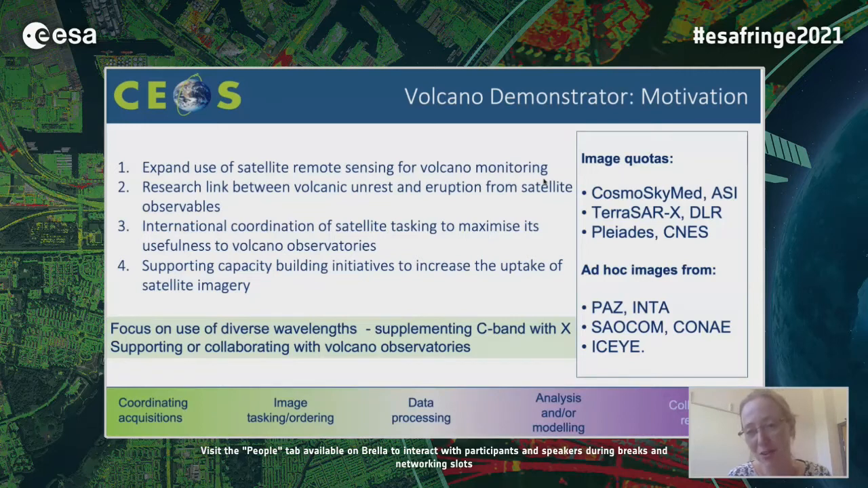That means a big range of different things for different parts of the world. In some places, it means playing a small role in tasking imagery, coordinating acquisitions. In others, it means helping with some data processing, doing some analysis or modeling, and also collaborative research. So our activities spread on a spectrum between those two ends.